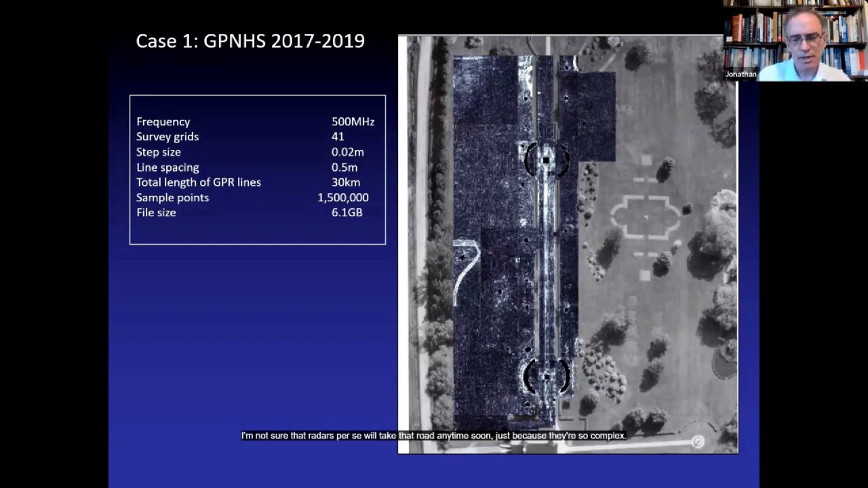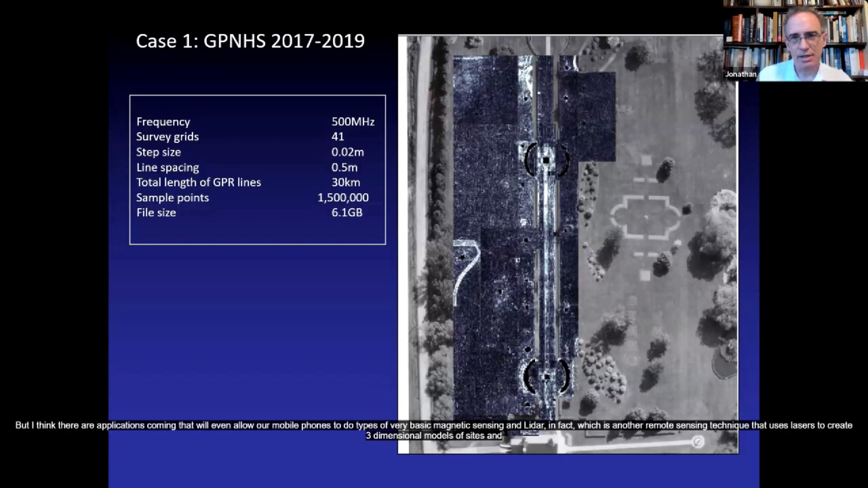I'm not sure that radars per se will take that road anytime soon, just because they're so complex and the engineering is so meticulous to do.